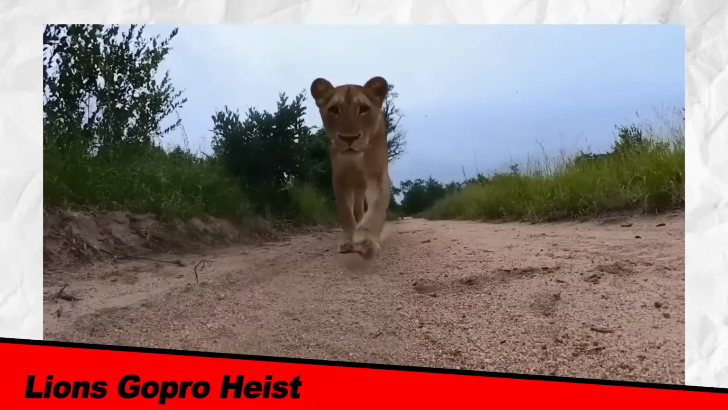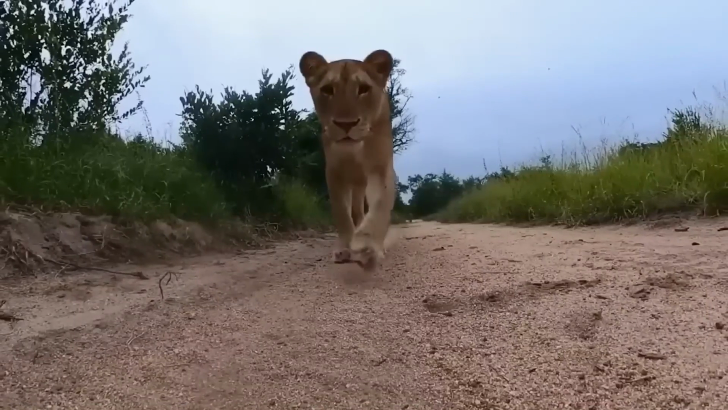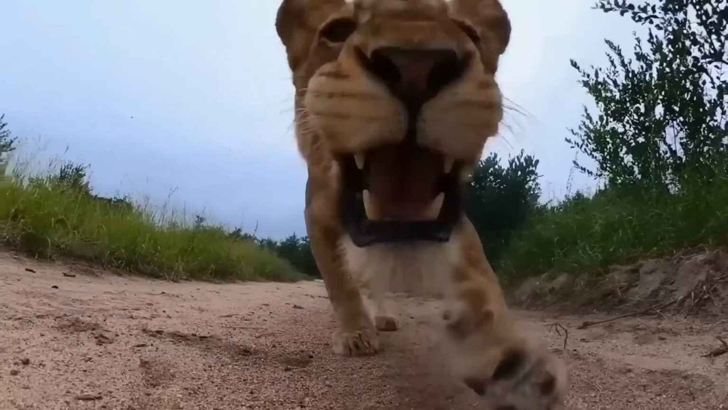Lion's GoPro heist. Not just trail cams, even GoPros can become intriguing targets for wildlife. A curious lioness couldn't resist investigating a GoPro mounted at the back of the Jeep. With a swift grab, she carried it away in her powerful jaws, hoping to make a quick escape. The stolen camera provided a close-up view of her jaws as she chewed on the device, leaving everyone in awe of the unexpected interaction.